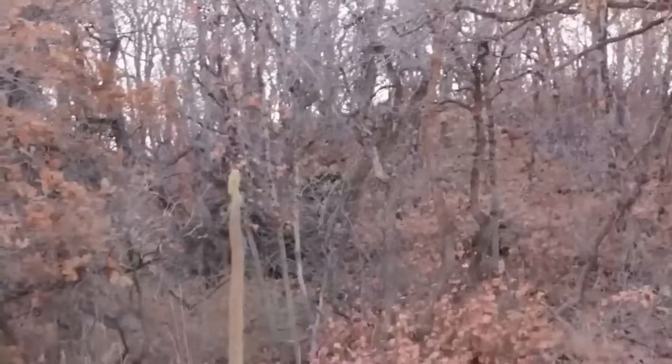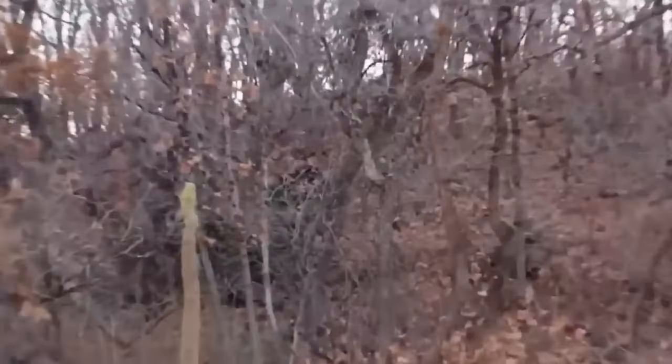It's okay to find animals in the woods, but it's definitely not okay to find monstrous creatures right in front of the camera. While chasing a deer to get a closer look, another couple of campers were shocked to find a huge beast behind the trees.